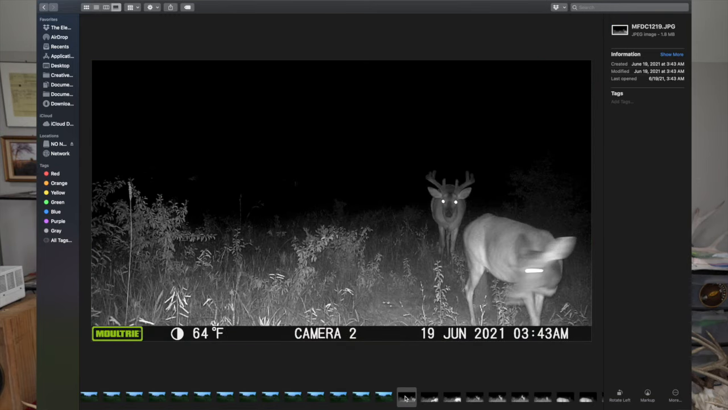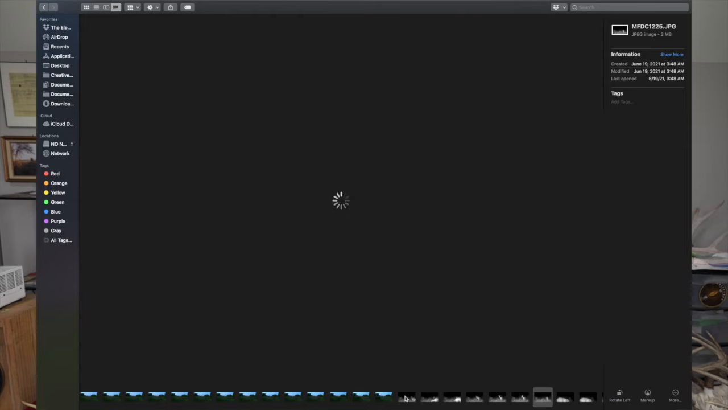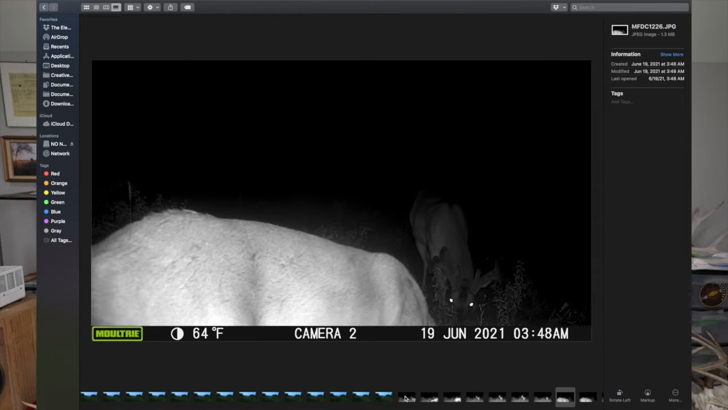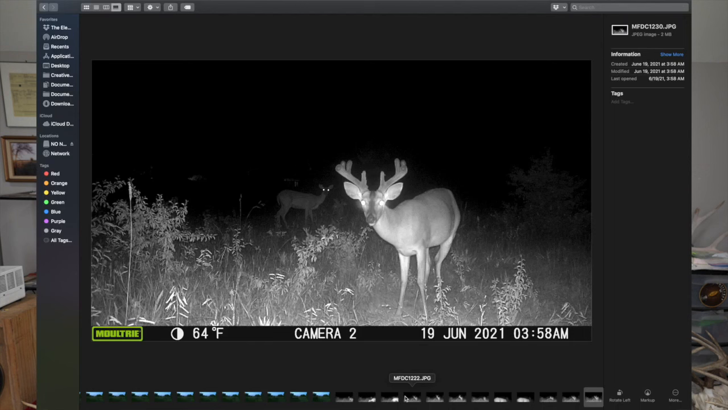Hold on. Is he in the daylight? He's coming in right there. 3:43 a.m. Is that on the 8th? That's on the 19th. Okay, so you've been through the night pictures there already. I'm just trying to run through these weird exposures. That's a good buck. He's a shooter on my property. Okay, there he is on this camera. Looking good. I'm calling that. He's looking at it. Buck definitely looking at it. And there's two deer looking at the camera, technically.